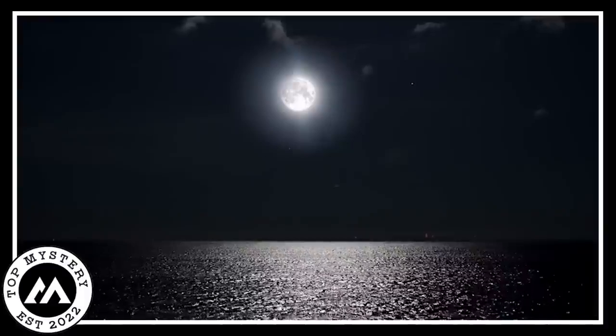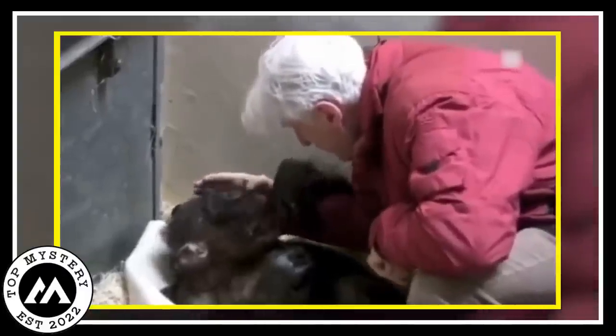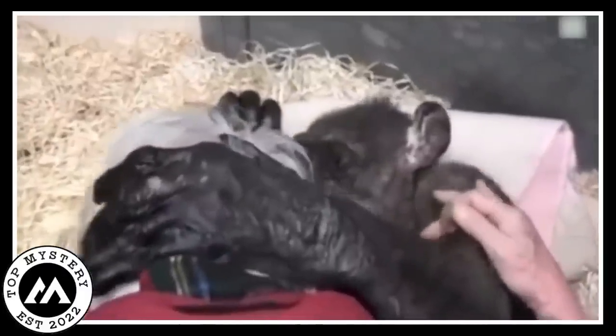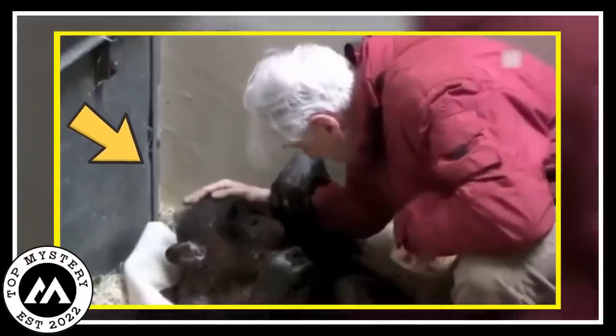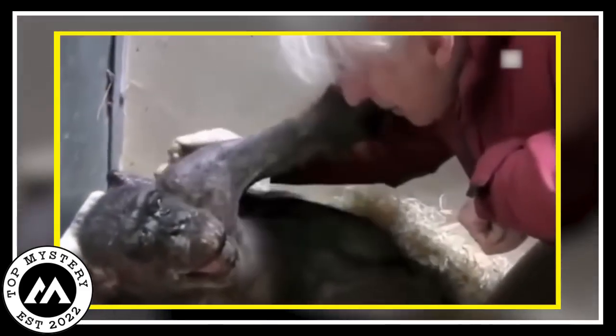The air was truly filled with sorrow and misery. The chimp was trying to hold close to the man. It was also rubbing its hand on the caretaker, touching his face and holding his hand, as if it was very sad about leaving him. It was a very deep, heart-touching moment.